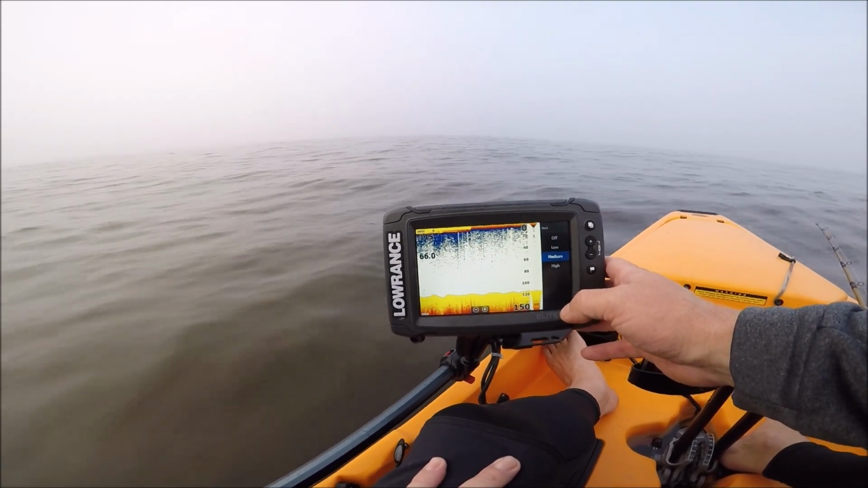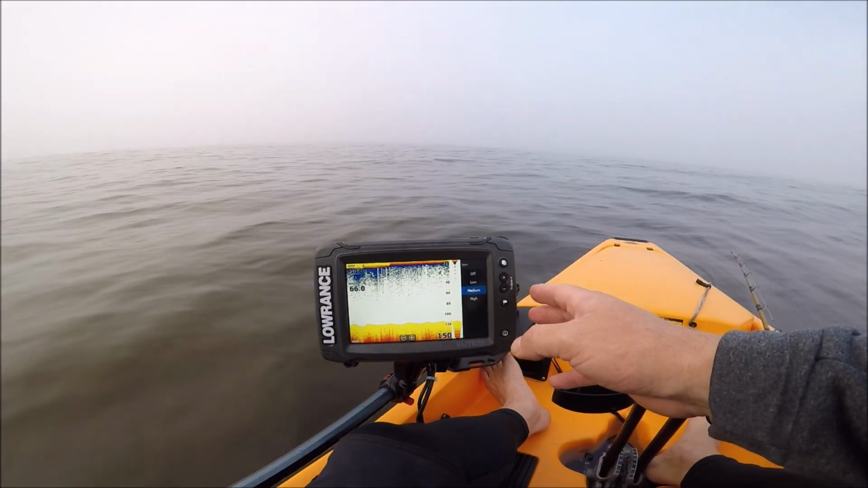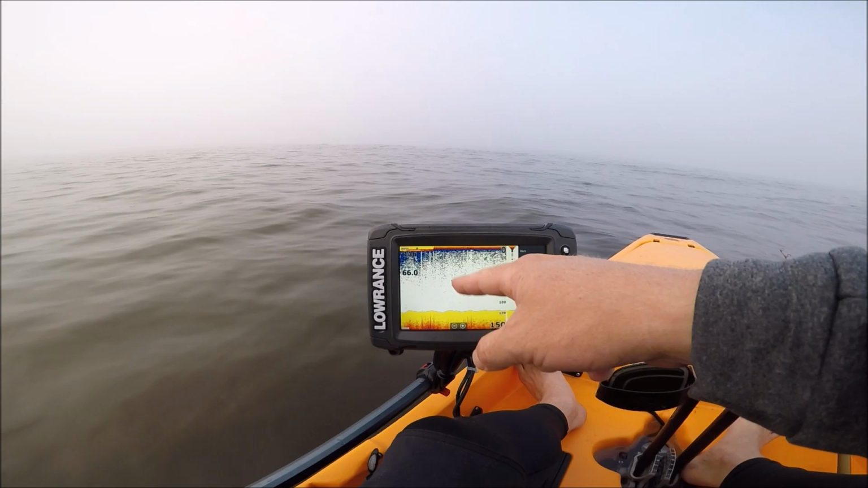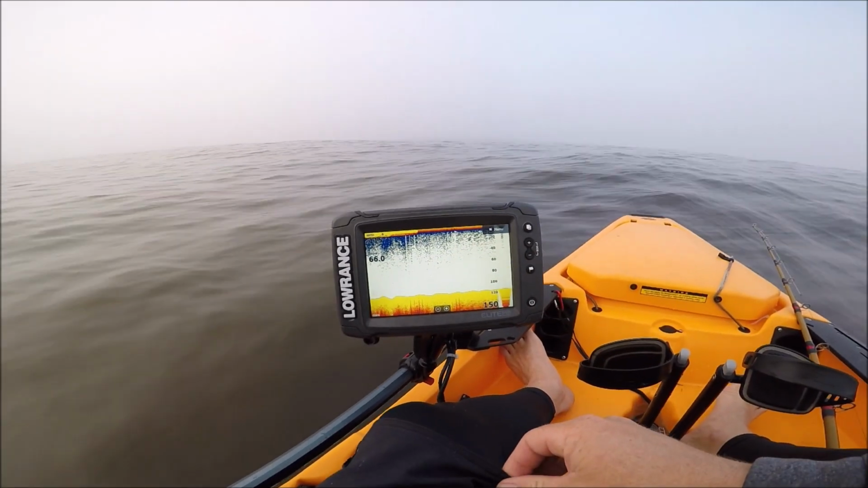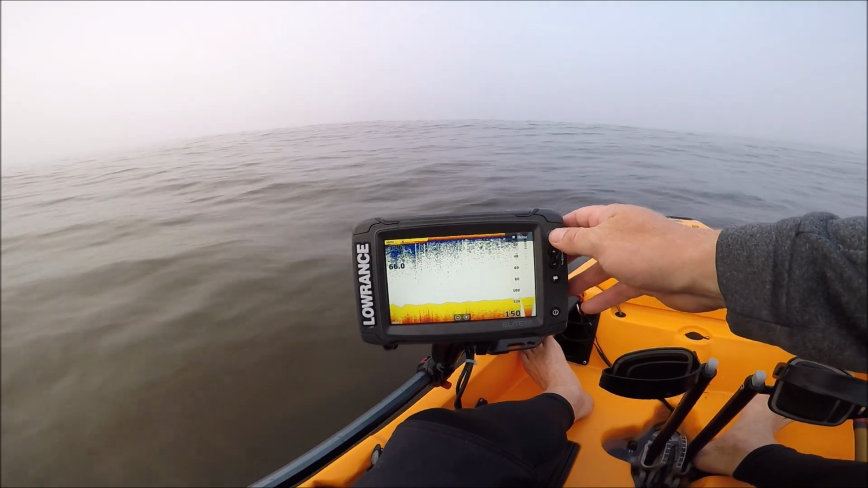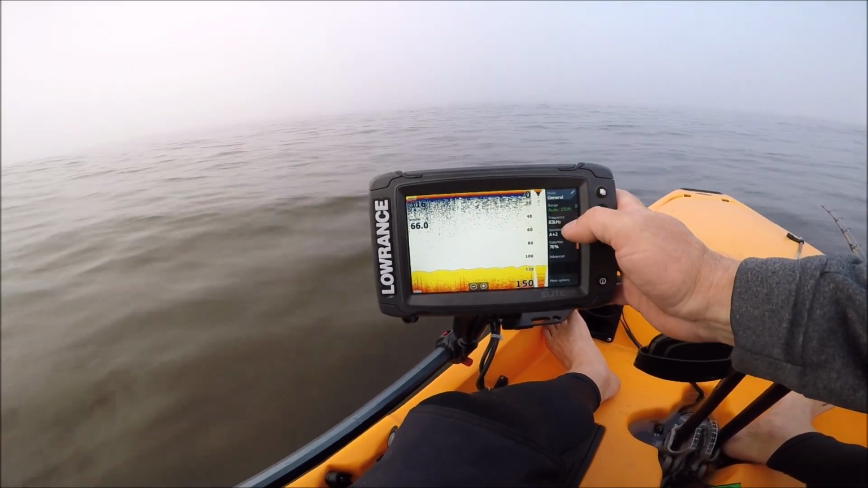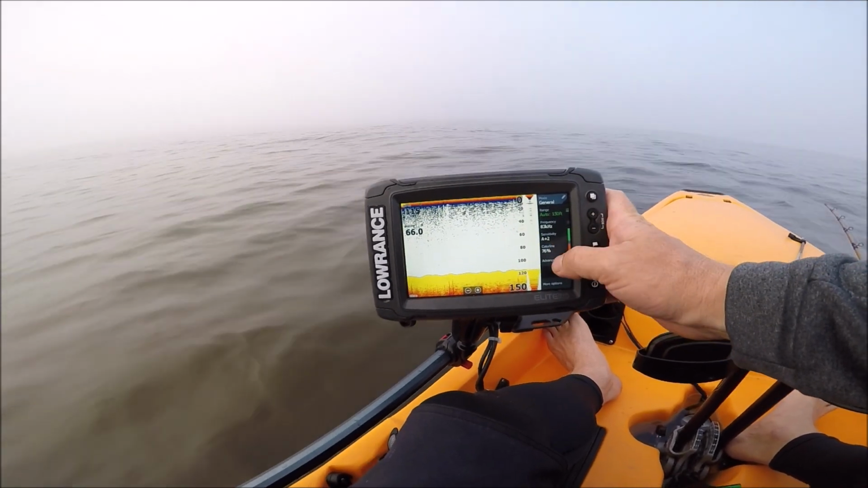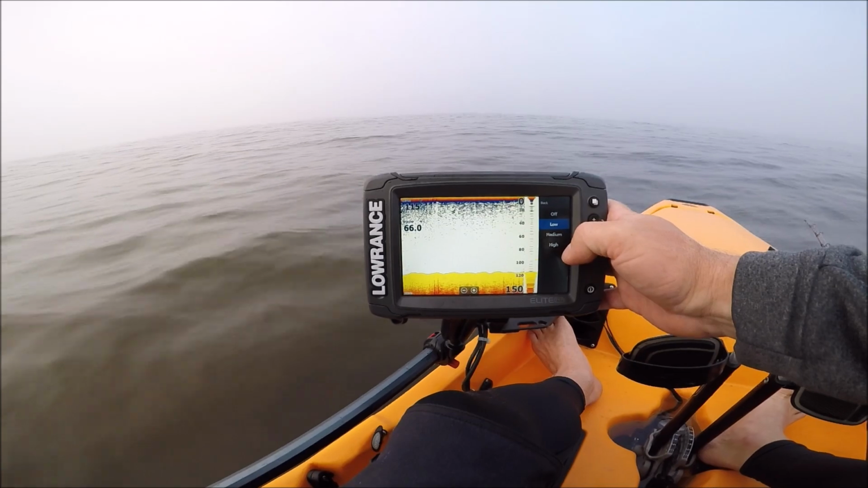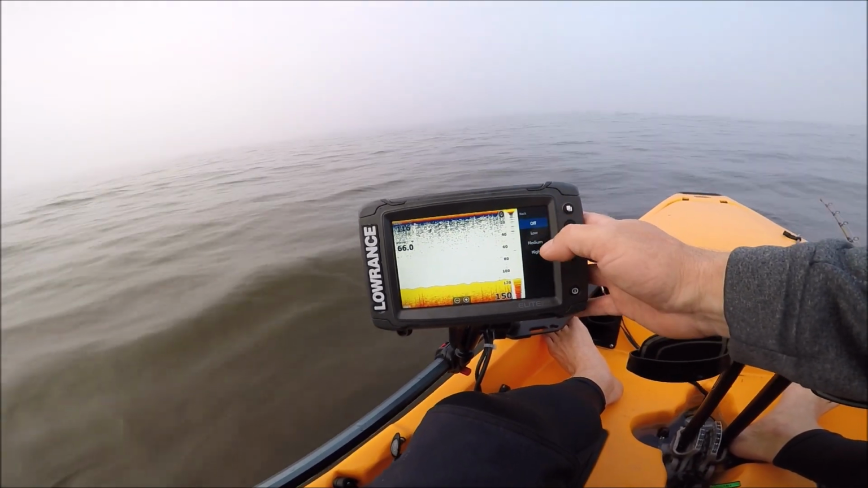Now slightly cleaner. But yeah, we got a lot of dinoflagellates and planktonic activity in the top part of the water column. So a lot of this is just kind of scattering interference from those plankton, but we're not cleaning this up too much, so I'm gonna go ahead and take this back to noise rejection, excuse me, noise rejection low, surface clarity off.